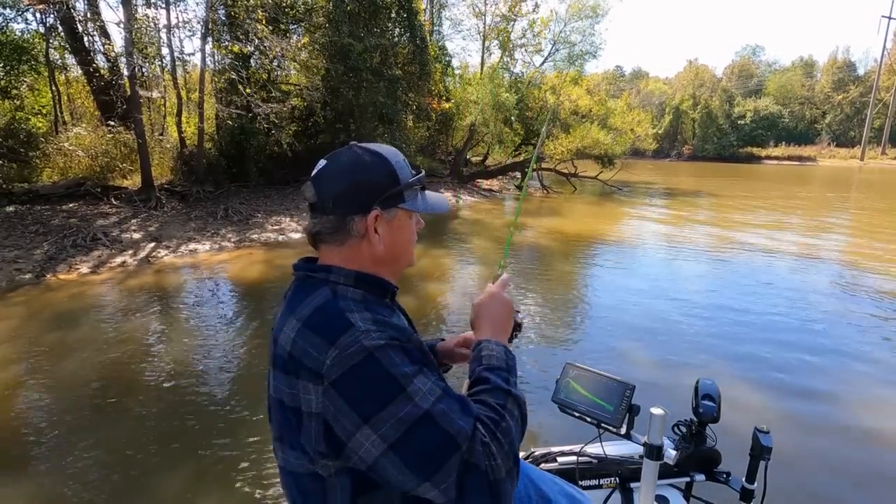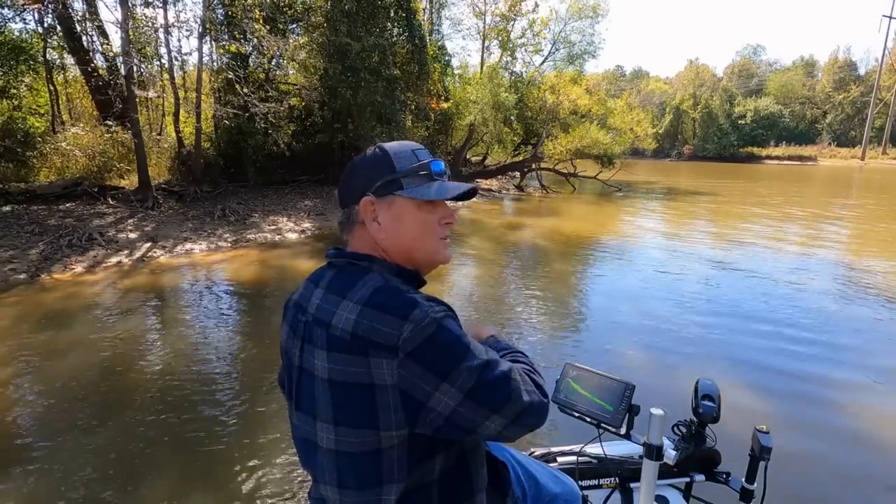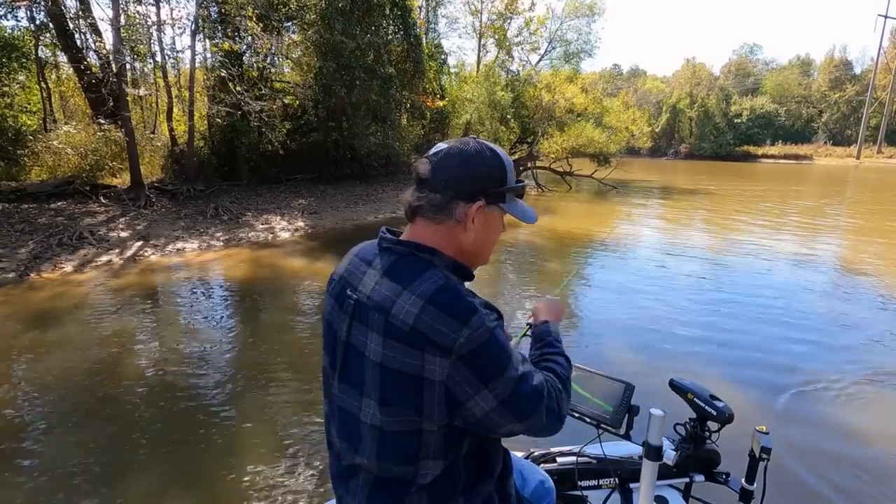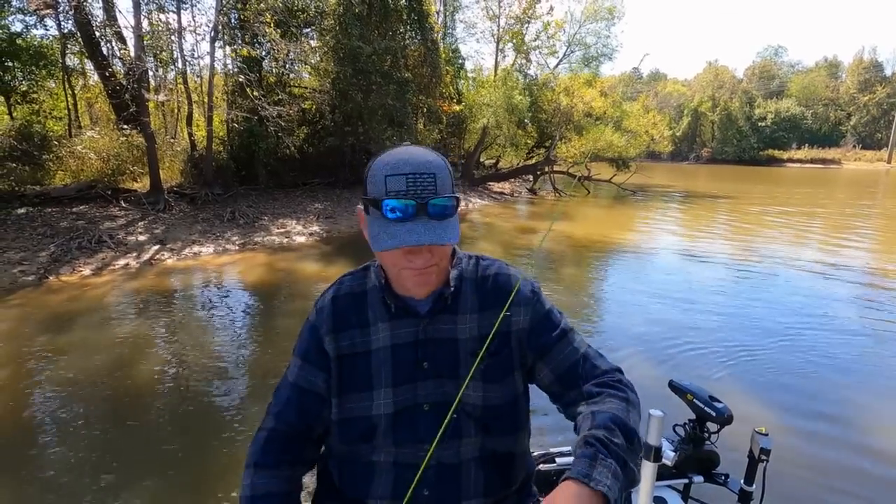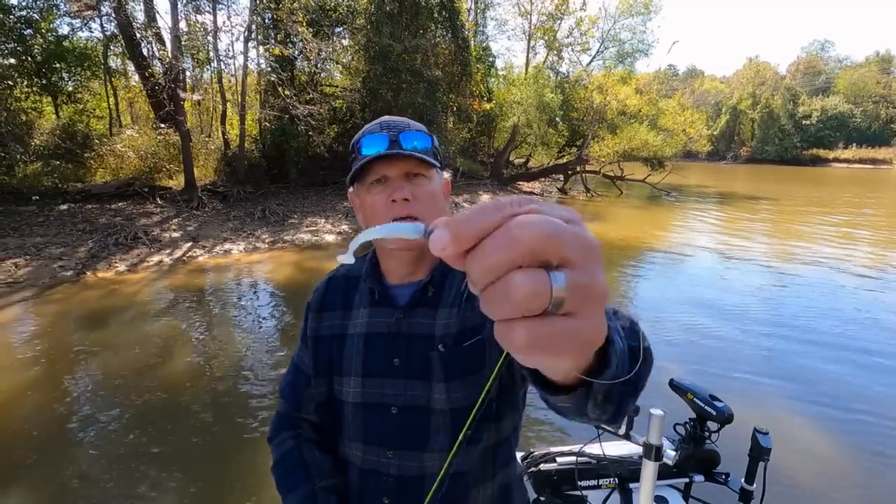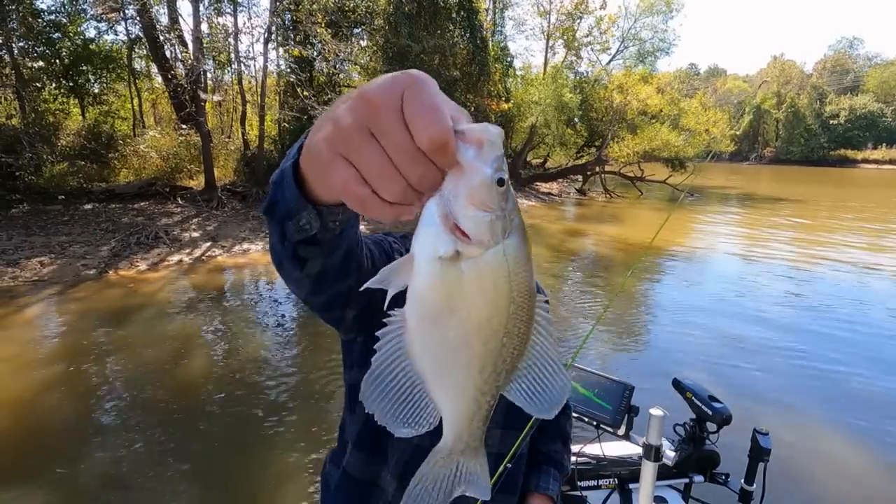Oh, sookie. Oh, another toad, y'all. Good gracious. Ooh, boy, look at that. Another good fish. I'll tell you, he reacted really well to the bait. That's that white Chaos bait. Another good fish, y'all.